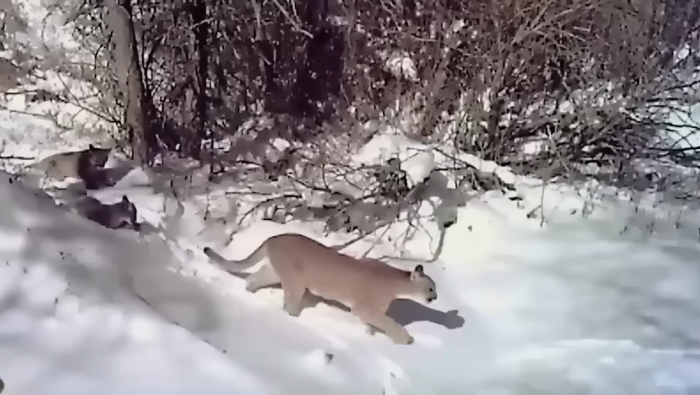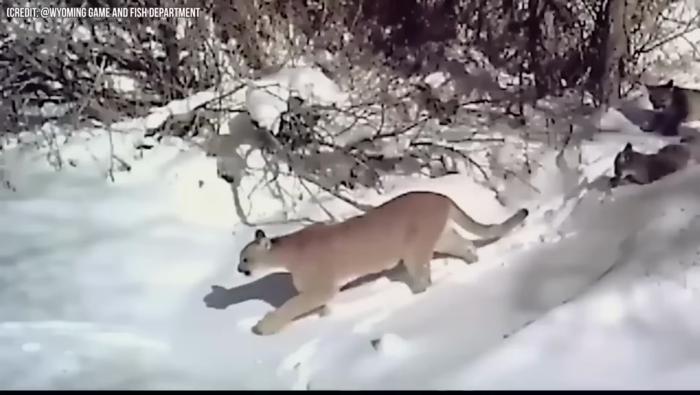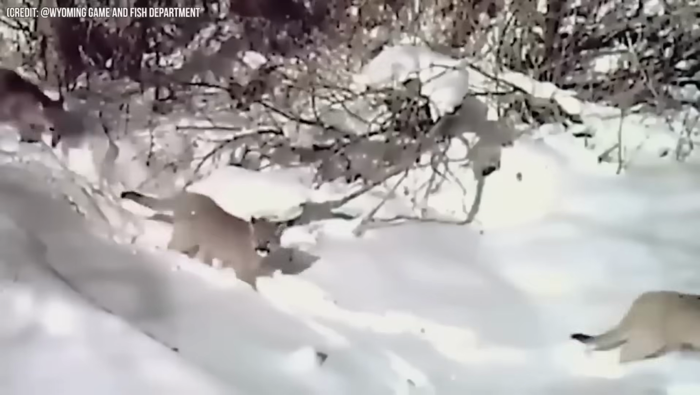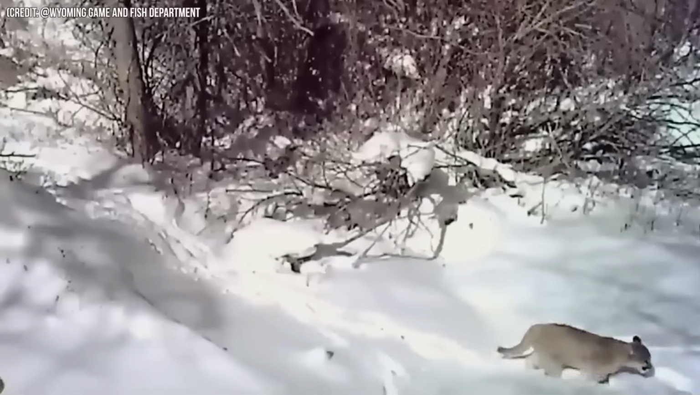This rare trail camera footage shows mountain lions wandering in the mountains. The body of the beast is shining in the sunlight, while they can be seen walking in all their glory down the path. Four mountain lions at different sizes can be seen walking around in the woods. The background is snowy, indicating the cold weather of the area.